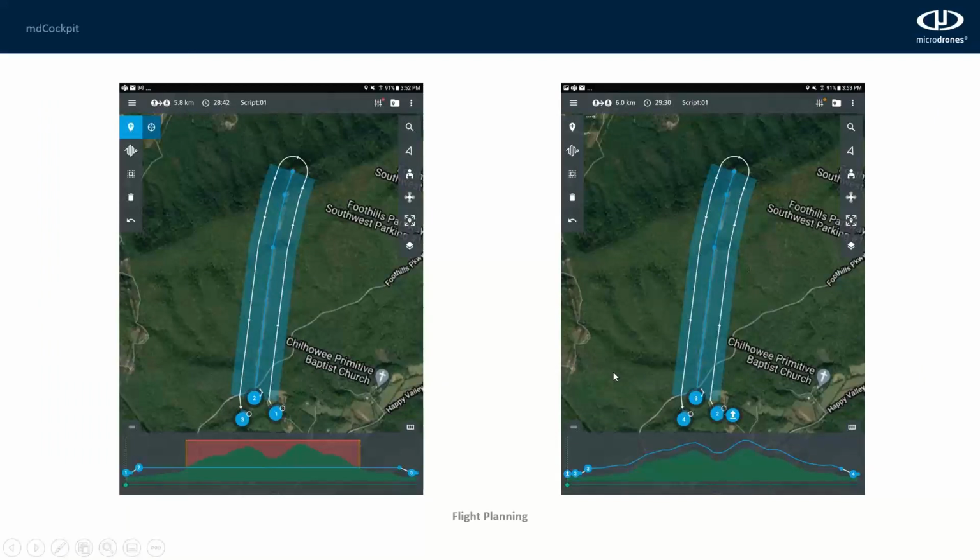Another cool tool that we just released with mdCockpit is being able to see your terrain model while you're planning your mission. So you can actually use what's called terrain follow with our systems, especially important when you are flying with LiDAR payloads and photogrammetry payloads to keep a constant point density or a constant ground sampling distance of your imagery. You'll want to keep a constant height above the ground.